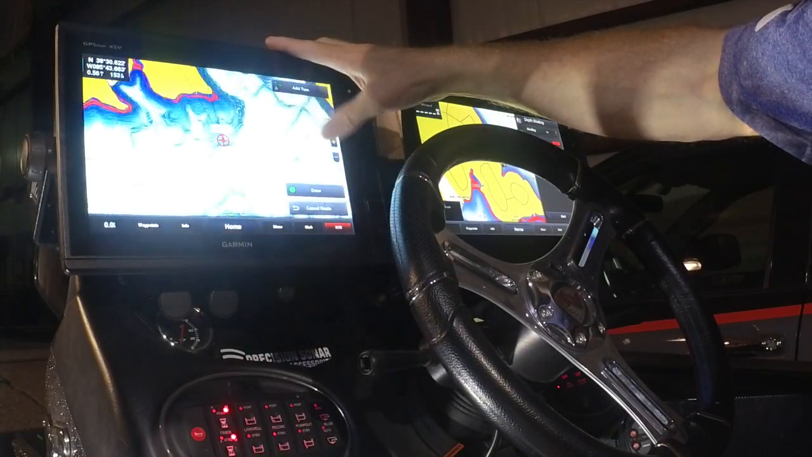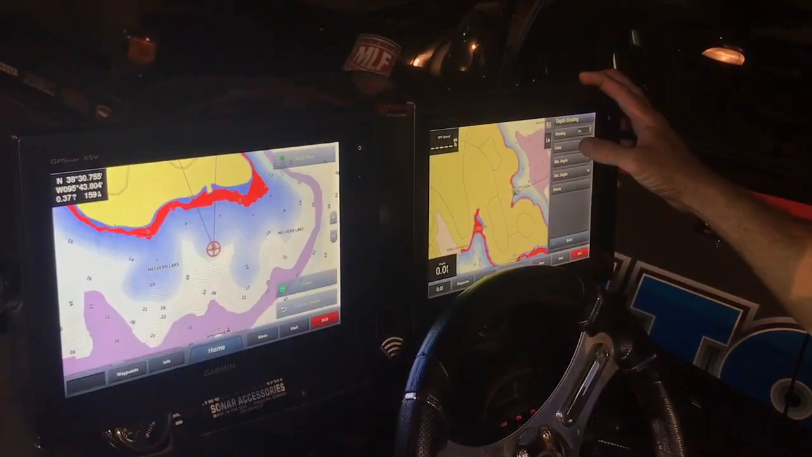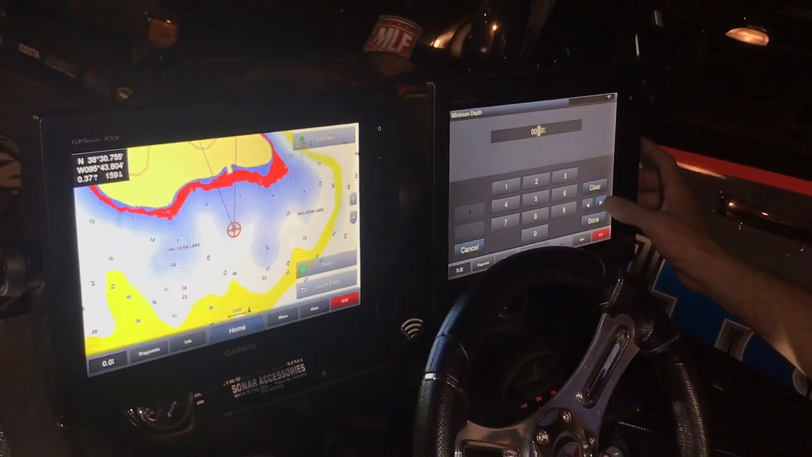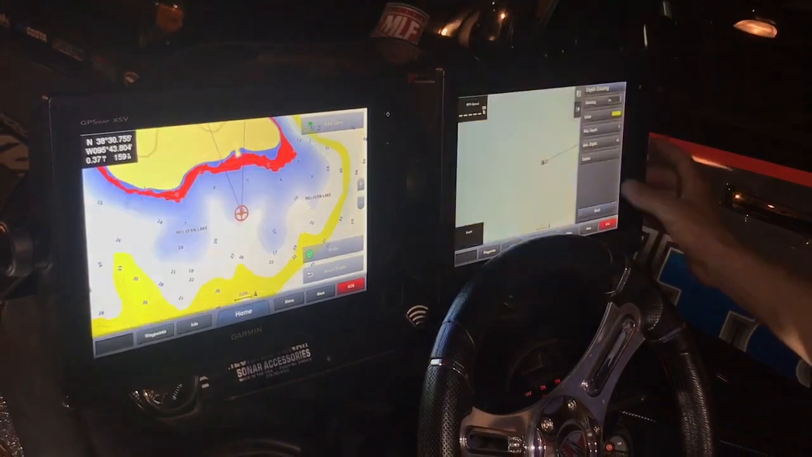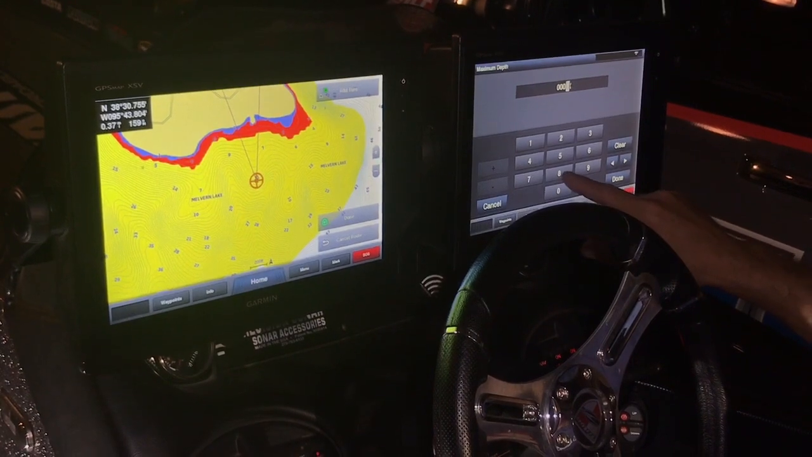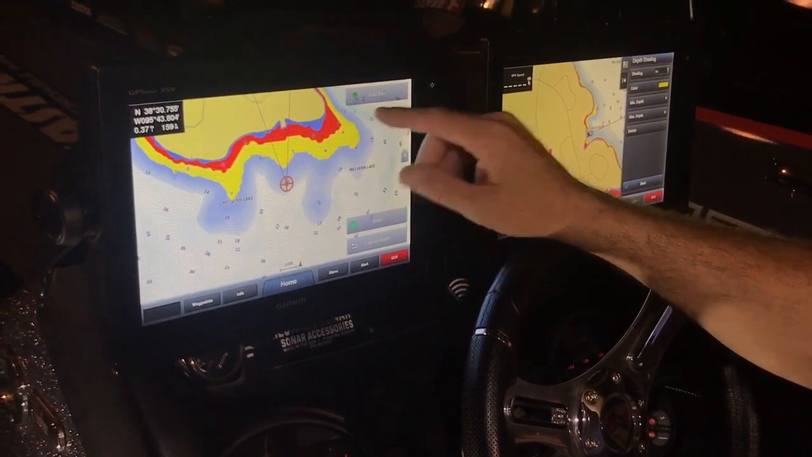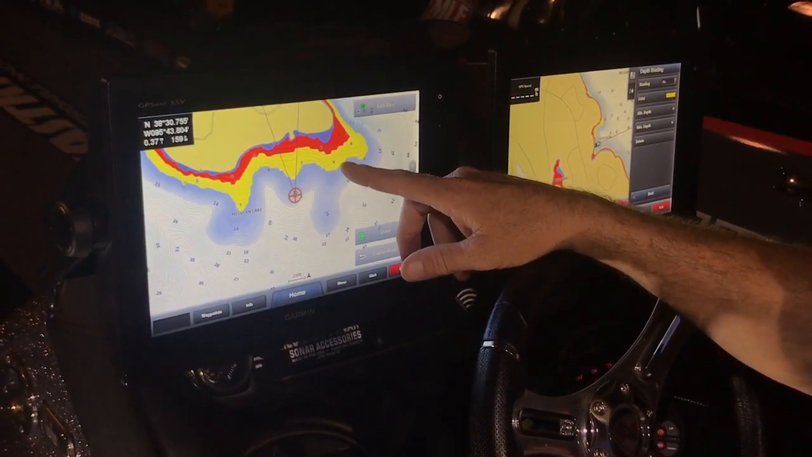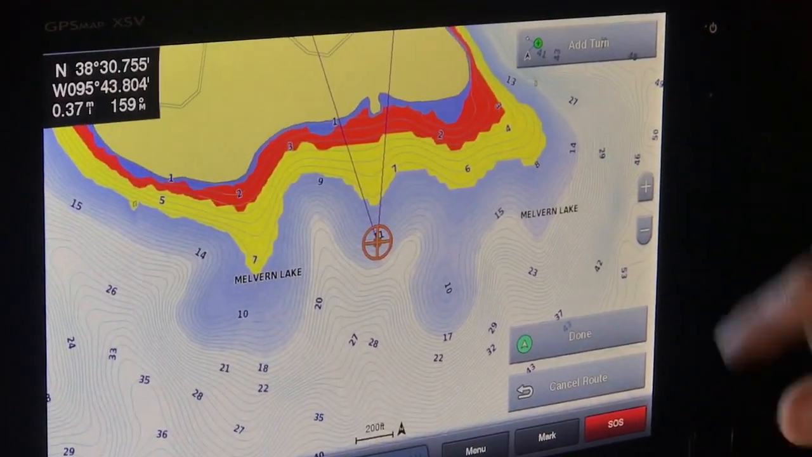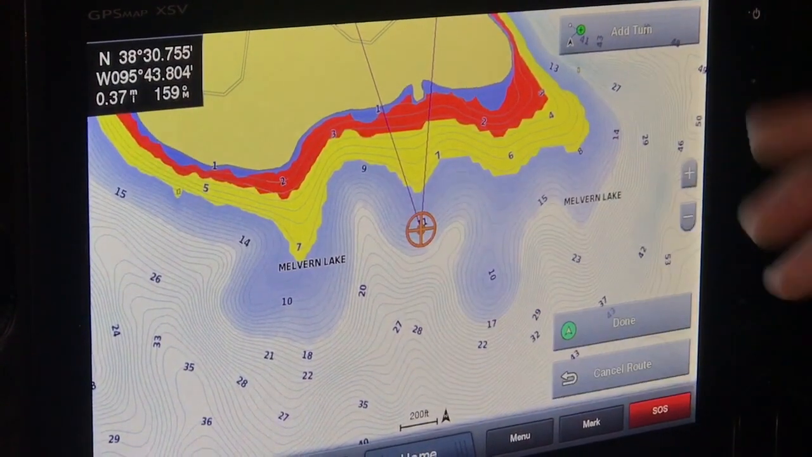But what we're going to do is we're going to keep adding to it. So now we want to do a new depth range. We're going to make the next color yellow, and we're going to go 4 to, not 4 to 40, but 4 to 8 foot. Done. So now what we've done is we've done 0 to 4 and 4 to 8. So you've got red and yellow on that. So let's say if you get on a pattern in 5 to 8 foot of water, you can run around and you can really see what stands out on your screen for you. Right here, you can see these are some key places.